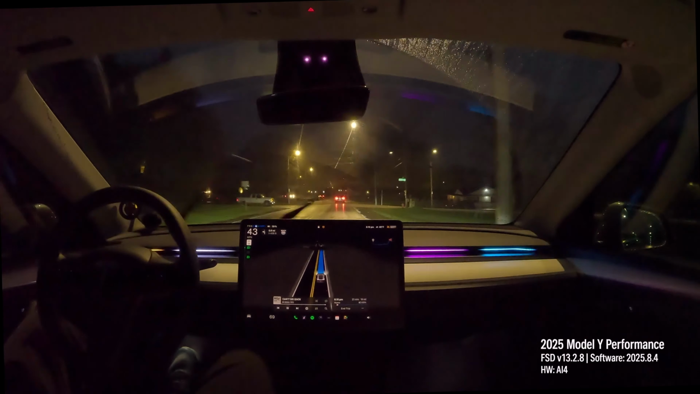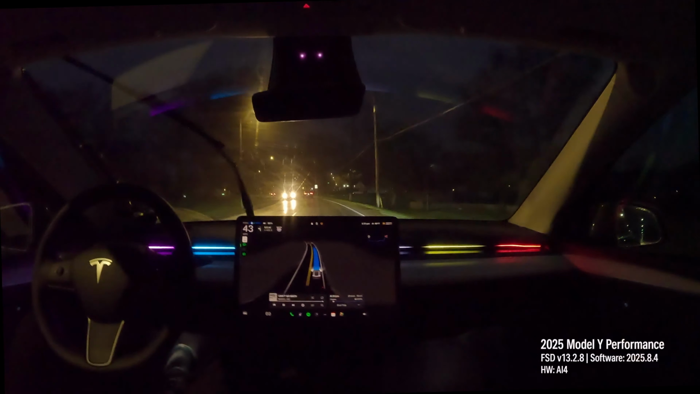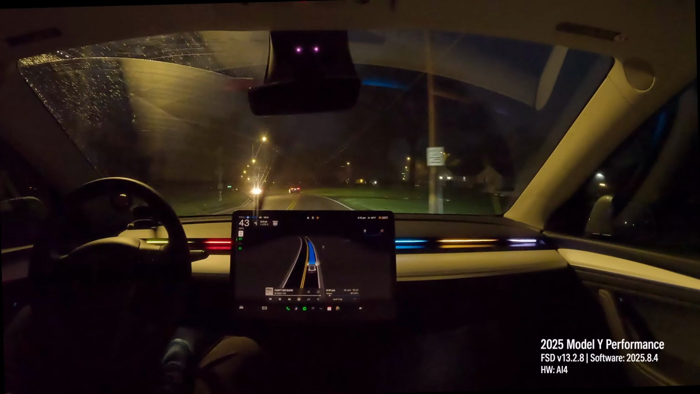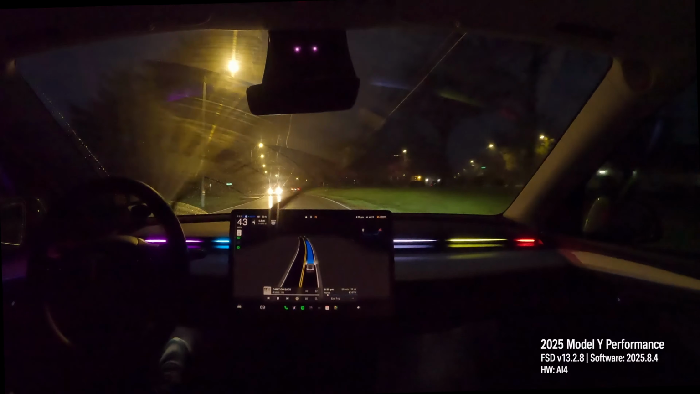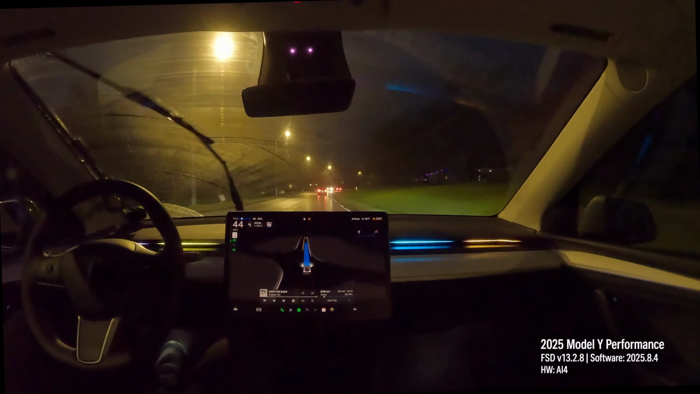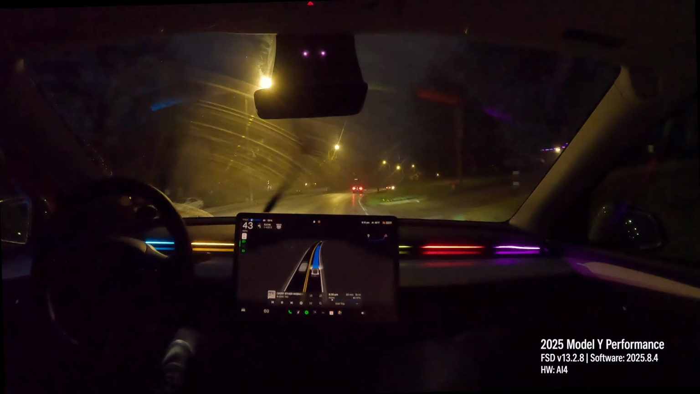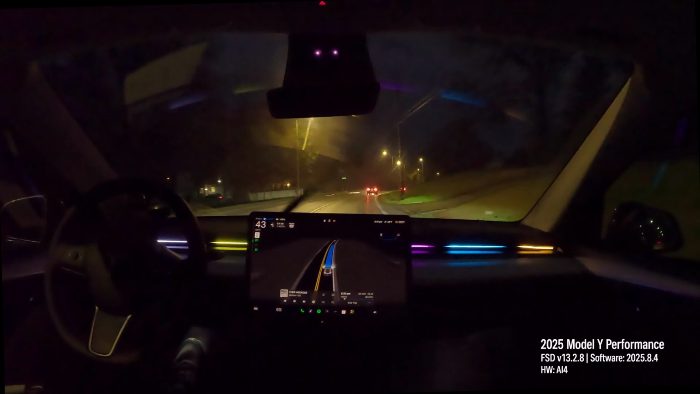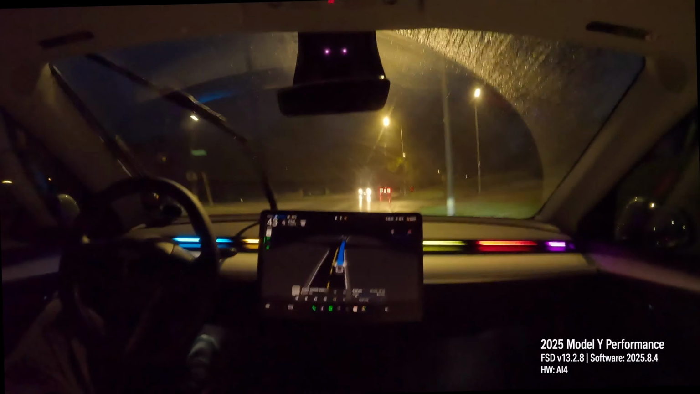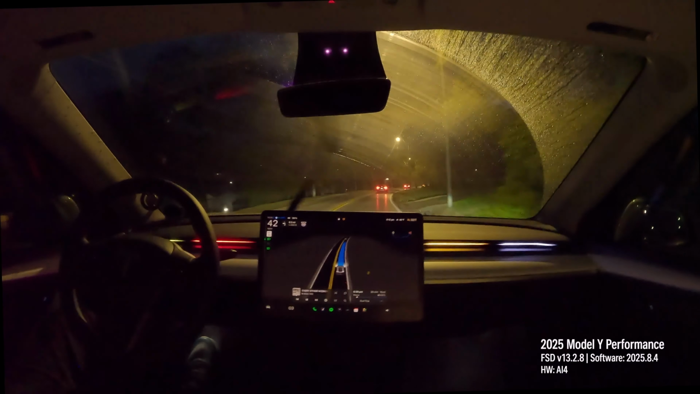And what I mean by that is it tends to pass vehicles that are maybe not going the speed limit, or if there's an obstruction, it will navigate faster around it. Or at least that's what I believe in my experience. I'm not sure exactly what goes on behind the scenes here.